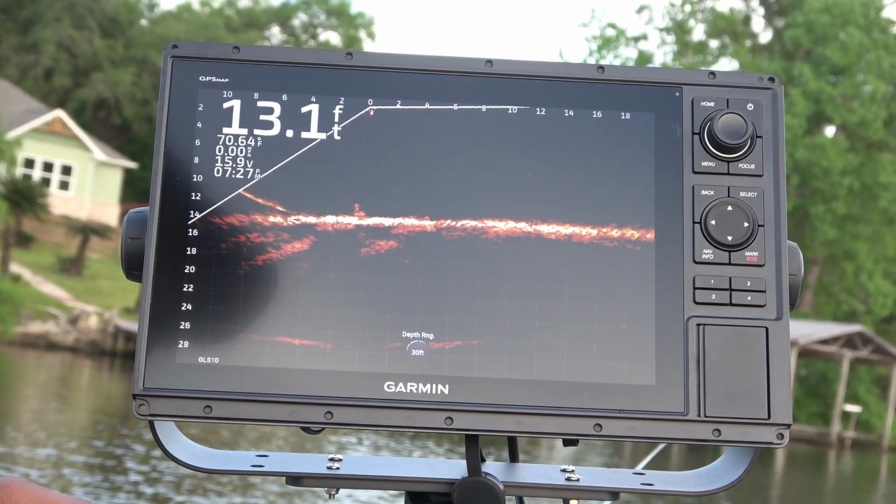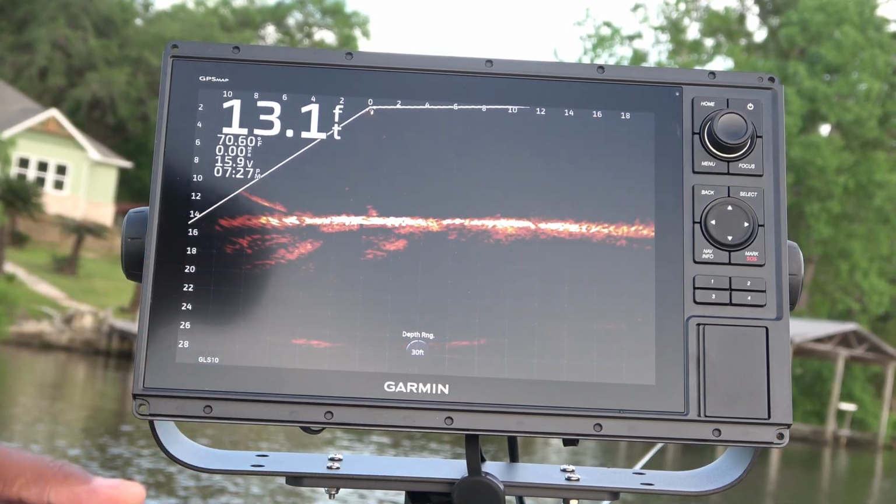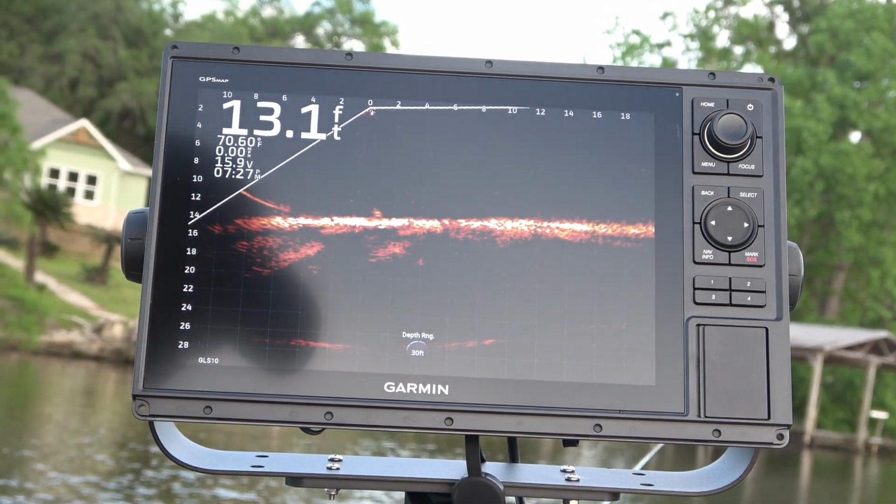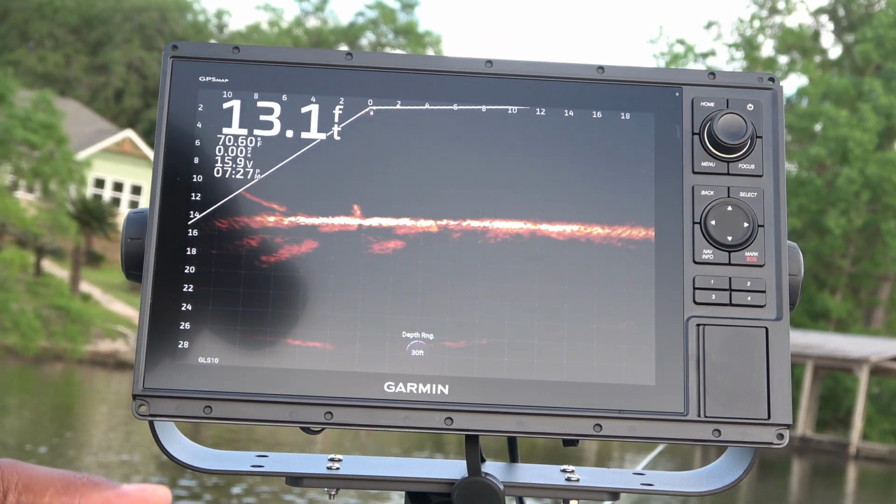And if you're at 400, 200 feet of water, when you turn it, you don't want it going 1 foot. So I understand why they did it, but I'm hoping that in a future upgrade, they'll allow you a setting that controls that.